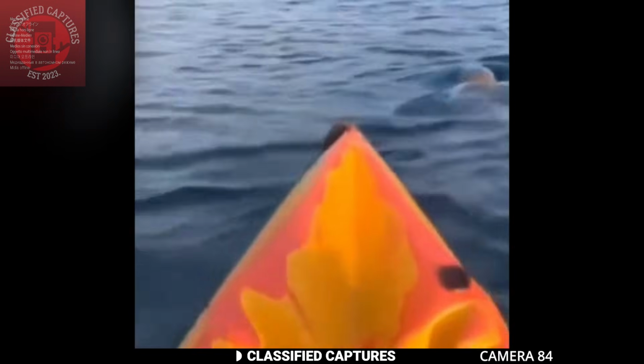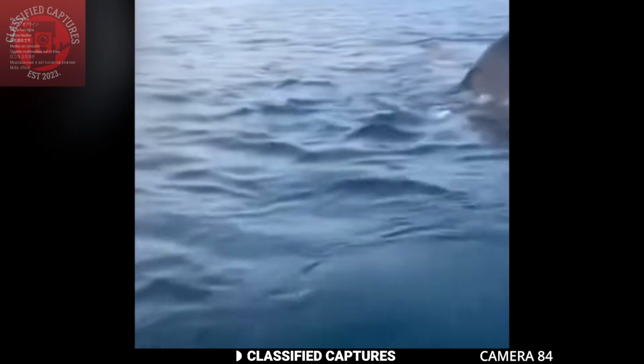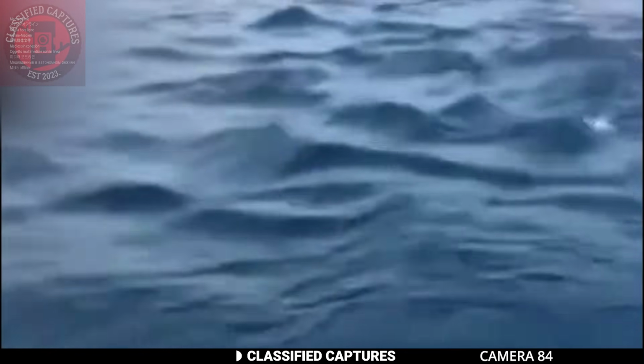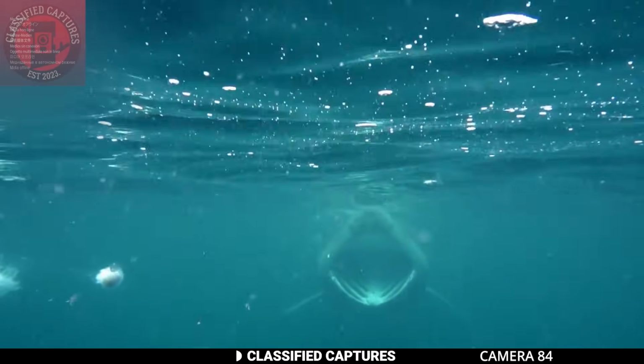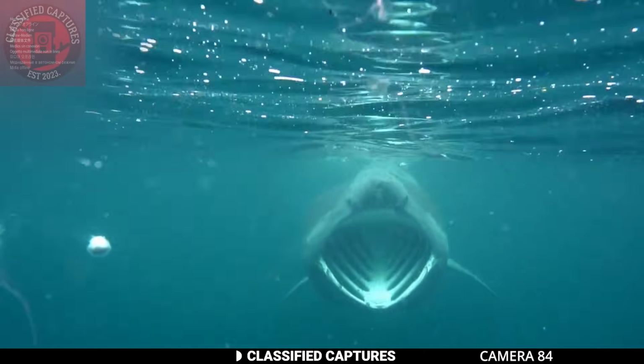A man had gone out for a relaxing day of kayaking when he spotted something unusual swimming close to his boat. At first, it looked like a massive fish with a fin slicing through the surface of the water. He even assumed it had to be a whale. It was just that big. But as more of the creature came into view, it became clear this was not a whale at all. Turns out what he'd encountered was actually a basking shark. And while the word shark might immediately set off alarm bells, there's no need to panic. This shark is not dangerous.